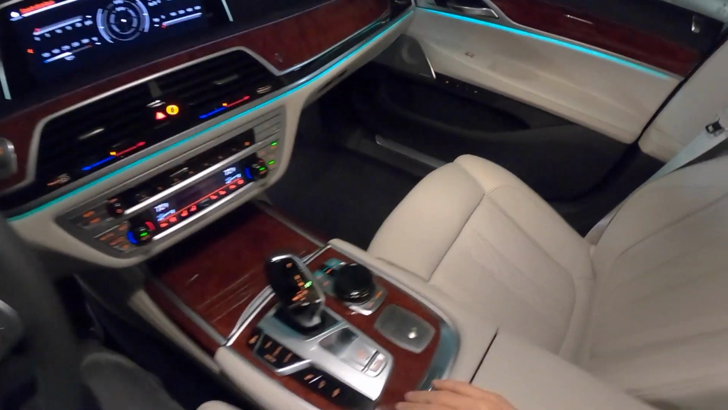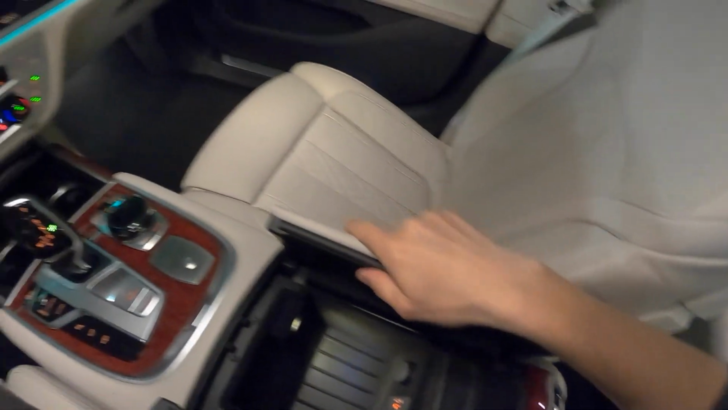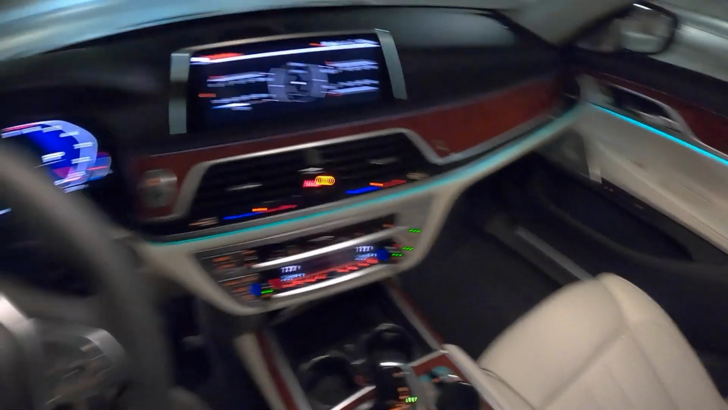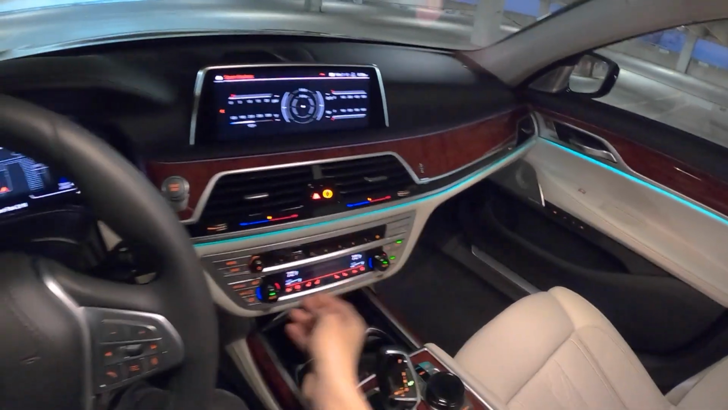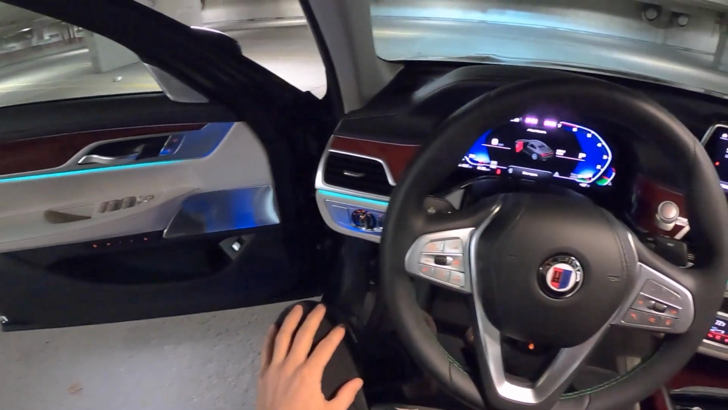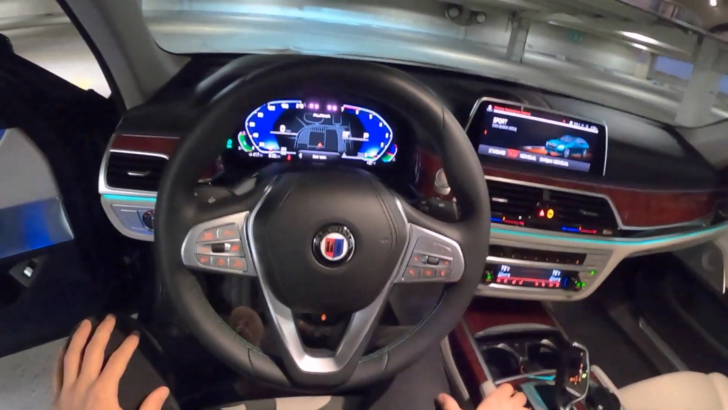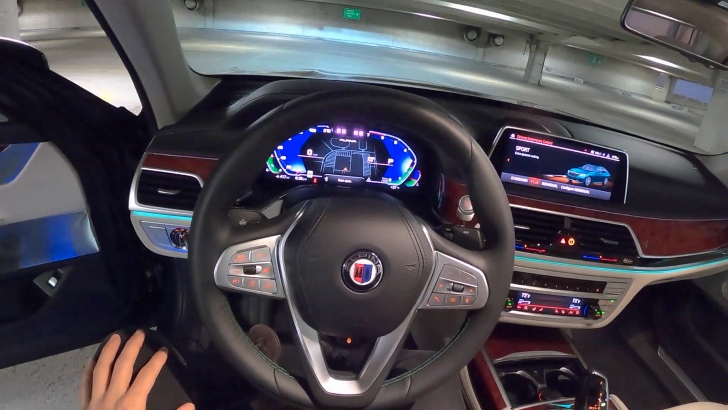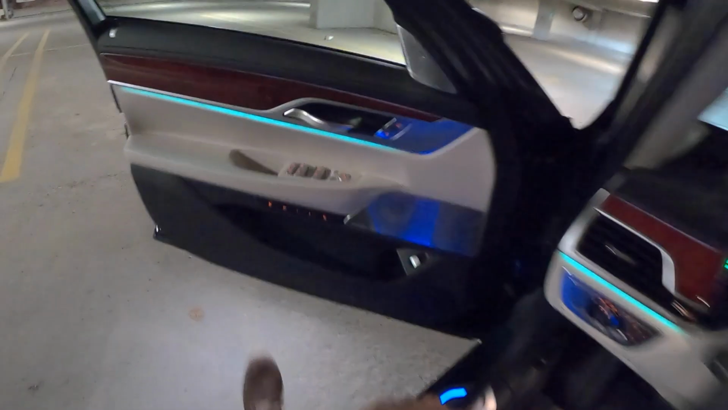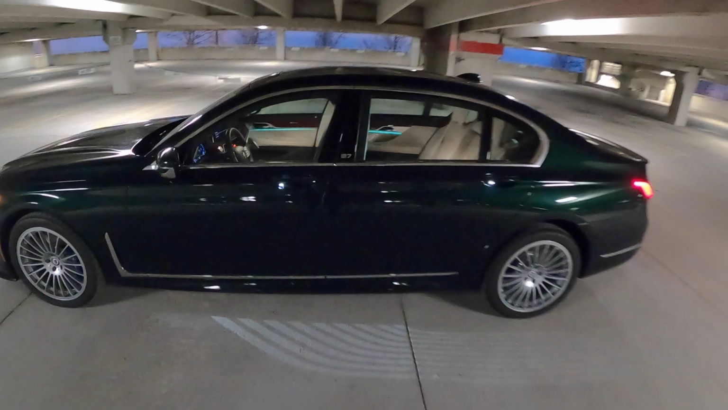The wood grain on this, not sure how well you can see it at night, but is just stunning. It's a really rich, saturated color. You've got little Alpina logos here and throughout. You can hear the exhaust open a little bit when you put it into sport mode. It's just a little bit of a burble in there too. What a beast.